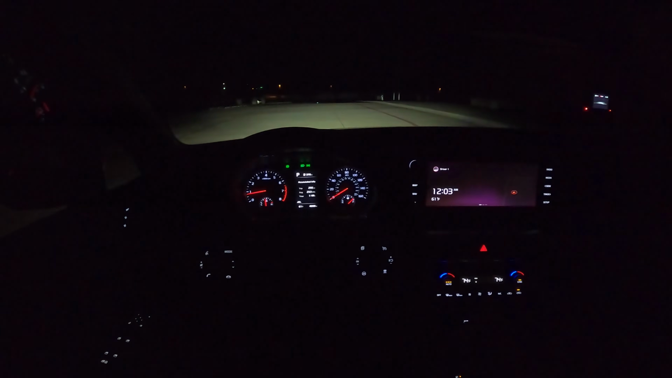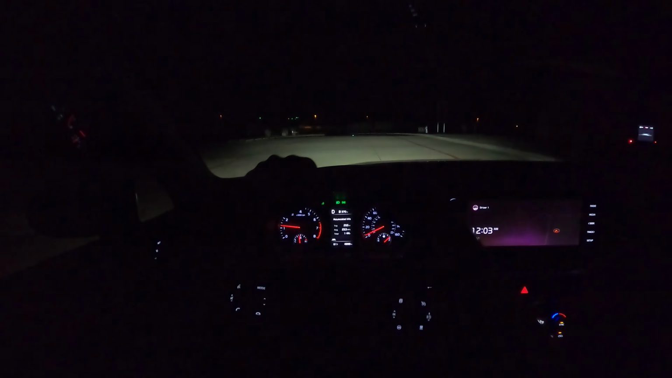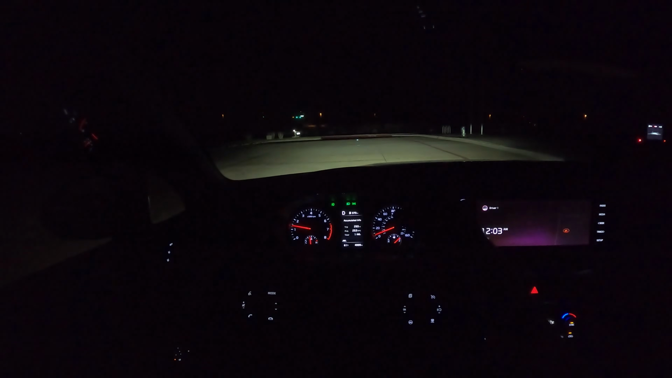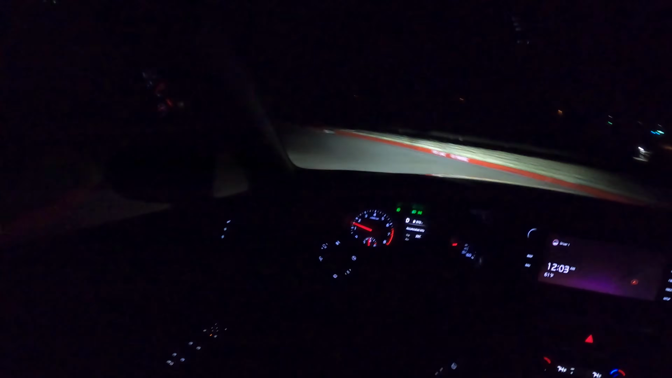All right, y'all, let's get going on this test drive. So with this night drive, my mission is for you to get a good idea of what it's like to be behind the wheel of this K5 at night, so you can get a feel for the headlights. We're going to start out with this point of view camera here, and then we'll cross over to that one so you can get a closer look and see the headlights in action.